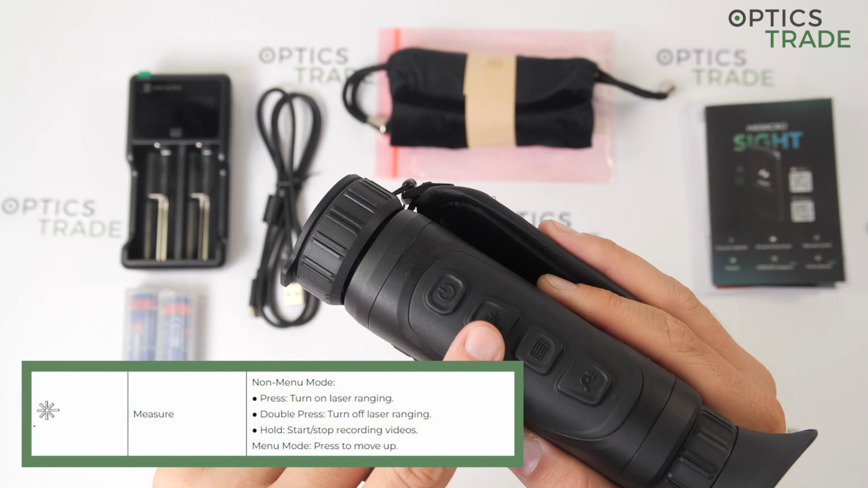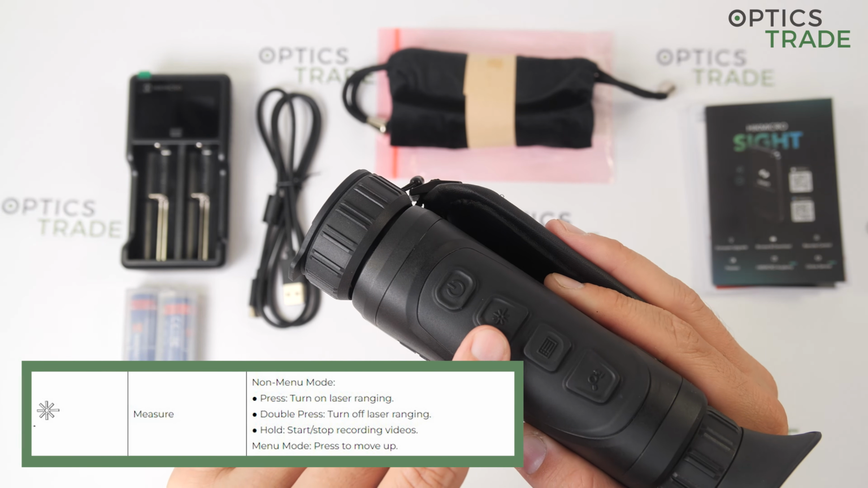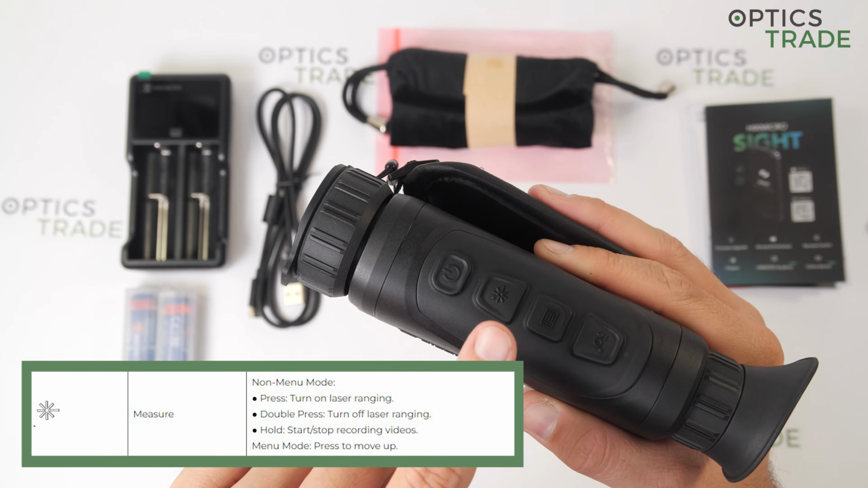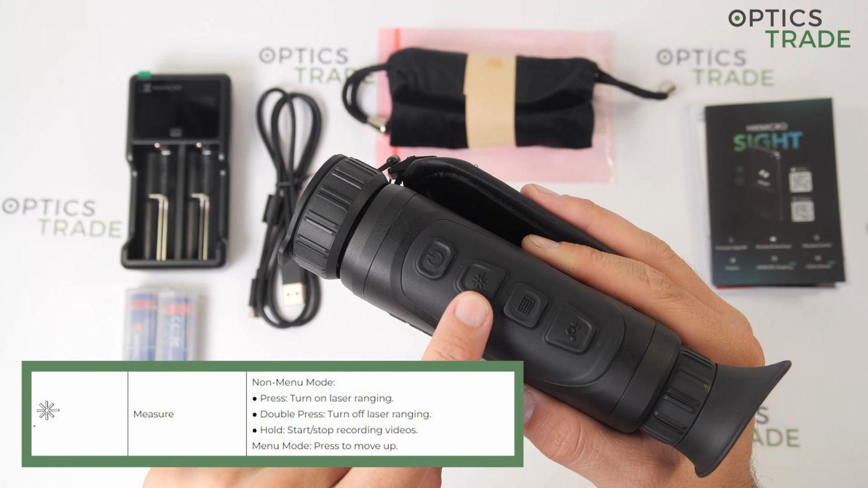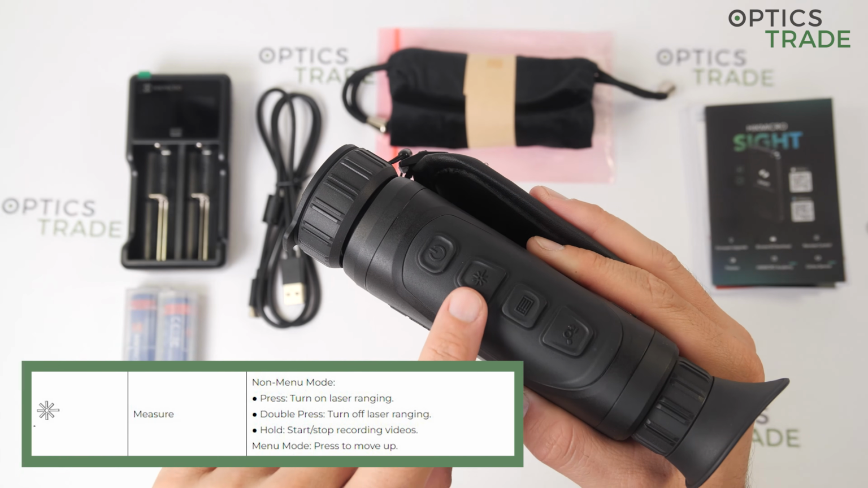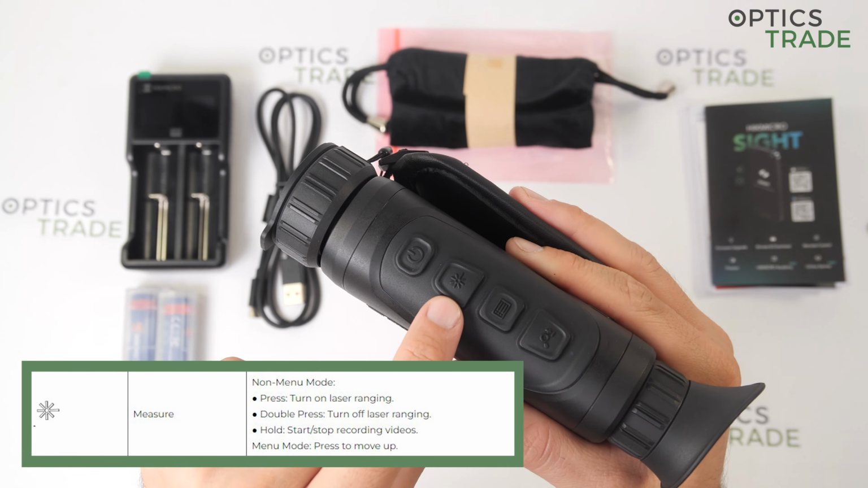With the double press the laser range finder turns off, and if you hold this button the device starts or stops recording a video. In the menu, this button also acts like a cursor for going up.